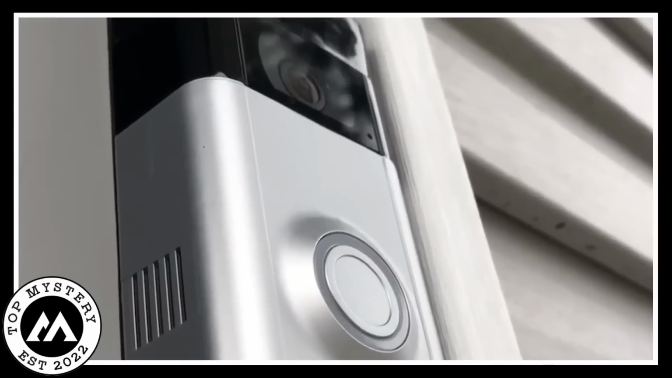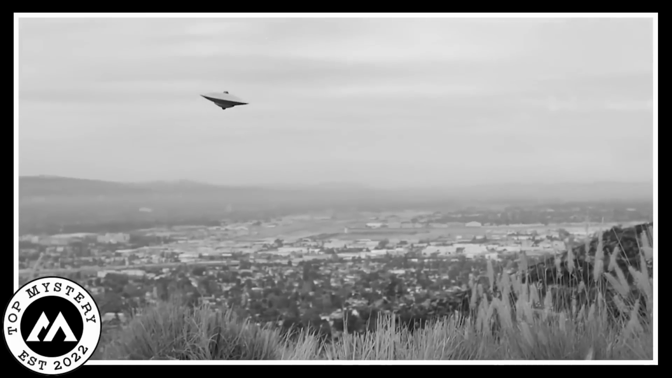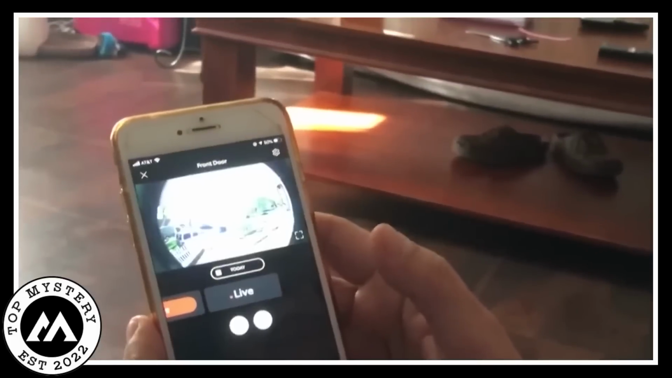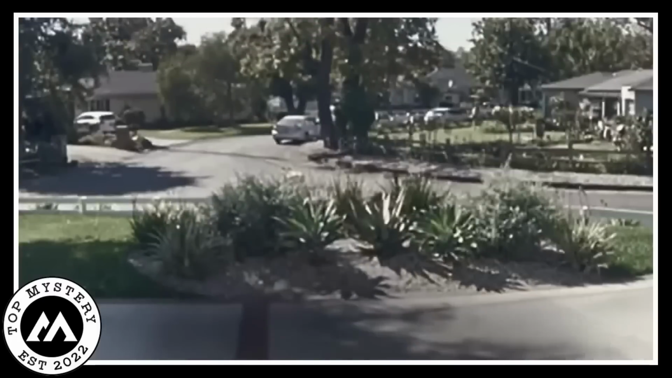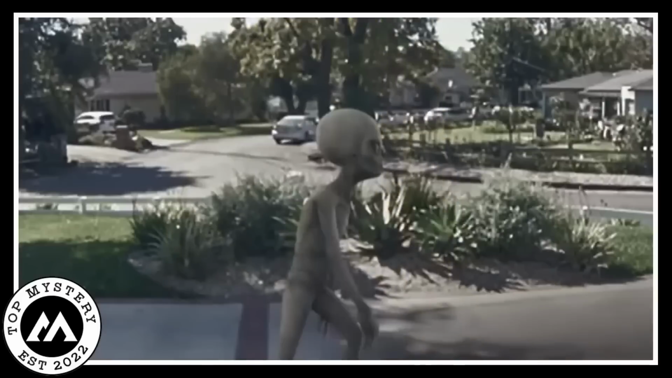A ring camera on everyone's doorstep, ready to catch any extraterrestrial action. Even though there's no solid proof of UFOs or UAPs, or unidentified aerial phenomena, folks are still donning their alien investigator hats. It's like a cosmic game of hide and seek. People are so into the whole aliens thing that they're throwing around a cool $1 million for anyone who can catch those intergalactic visitors on camera.